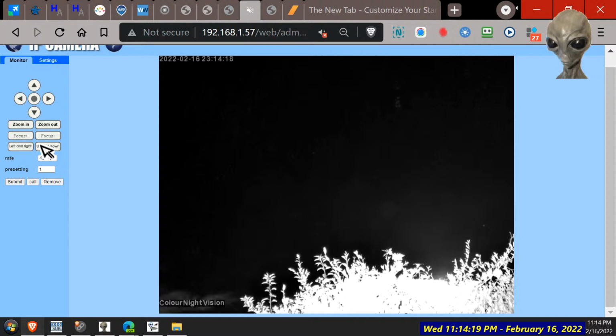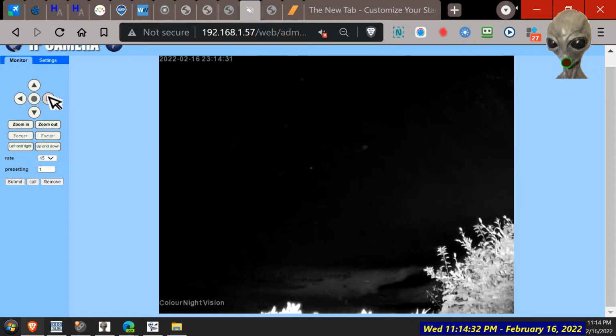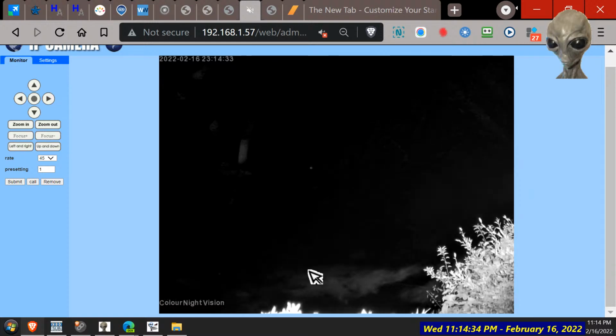So, yeah, where did the moon disappear to? I thought it was this side. Did we zoom in and move? Well, we can see cloud, we can see a star here now, and we can see a load of bugs. Tons and tons of bugs. Critters. It's just crazy, isn't it? I wonder if you get that in Florida.